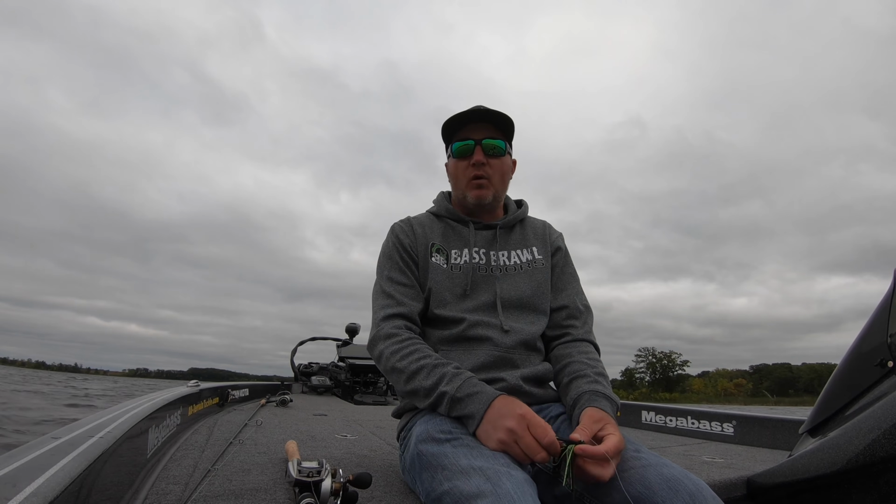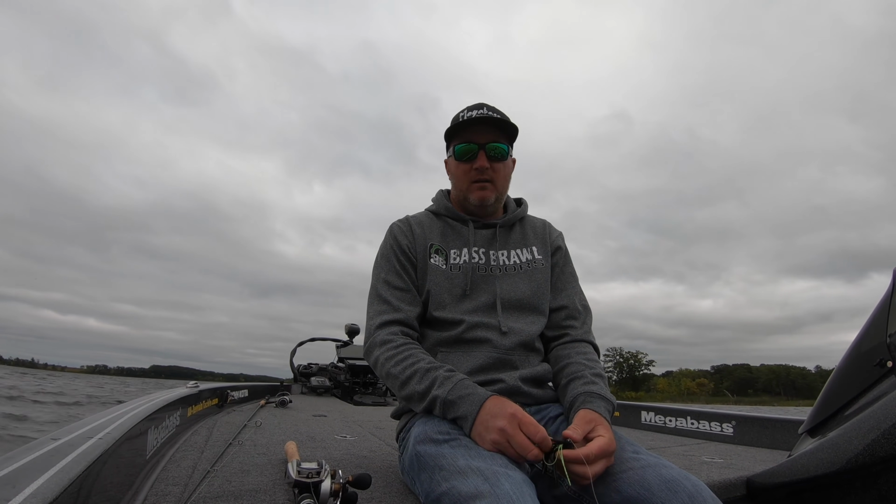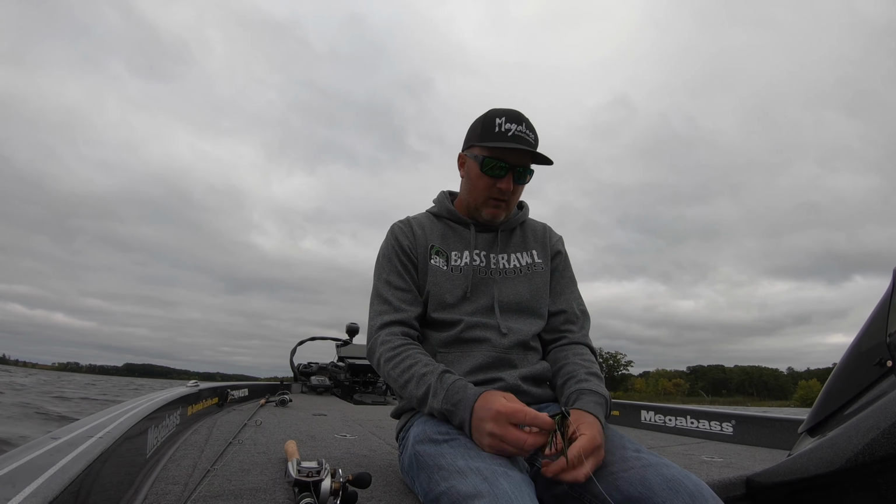Along with that, we got a northeast wind. Temps are dropping right now. You can just tell. I mean, the bite is totally different. The fish have slowed down.